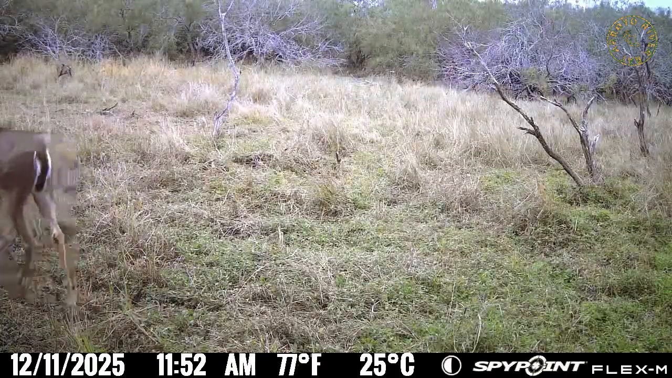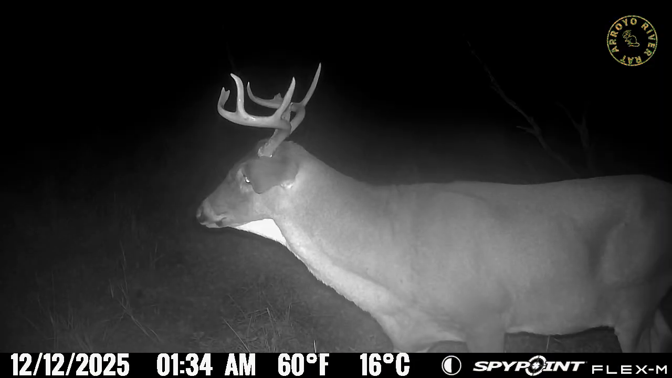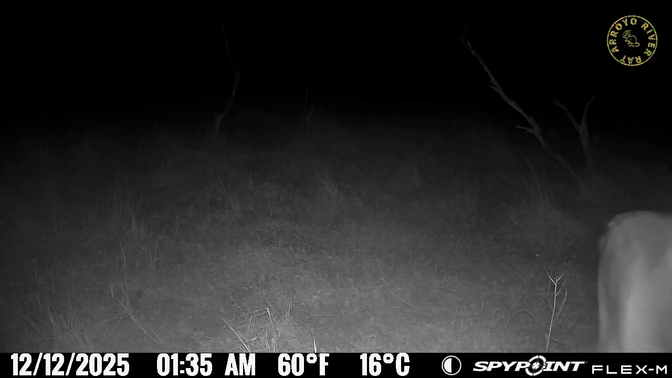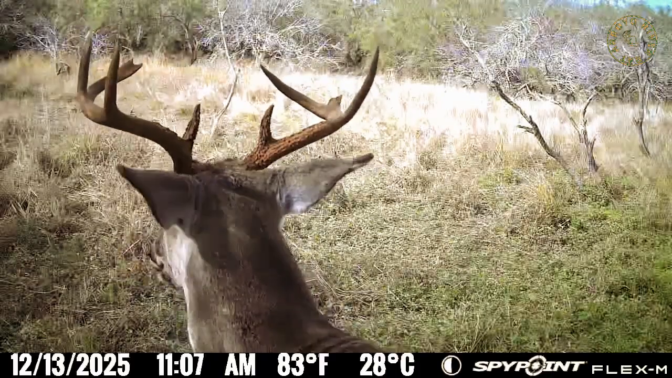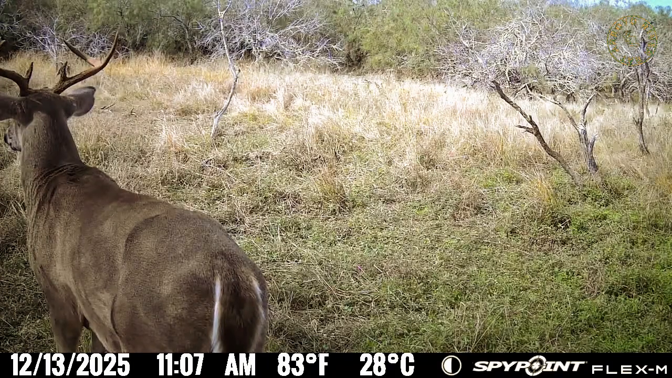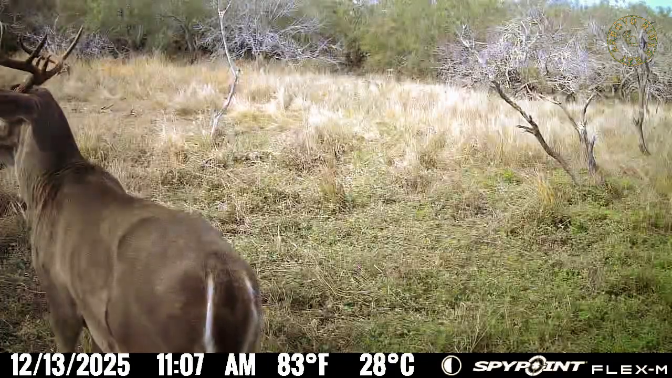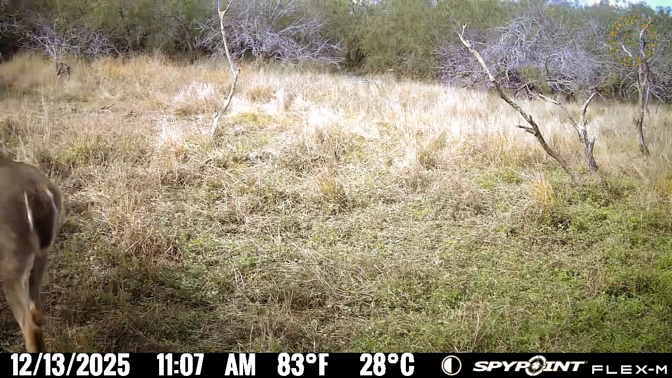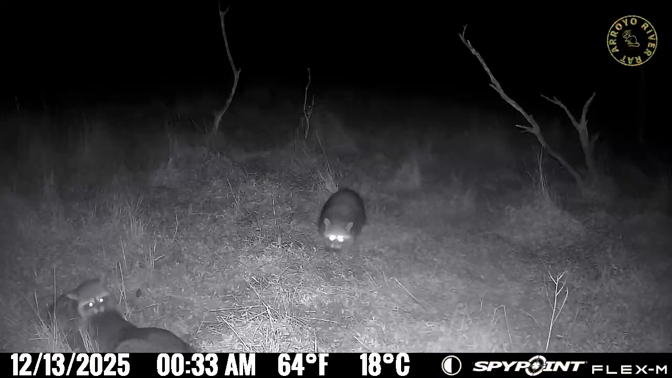There's a doe. And that buck there, it's probably a 10 pointer. Not the best 10 pointer in the world, but he is a 10 point. I think that's the same deer. I'm pretty sure that is the same deer. I noticed the broken horn on that one side. Kind of waved his tail, giving caution.